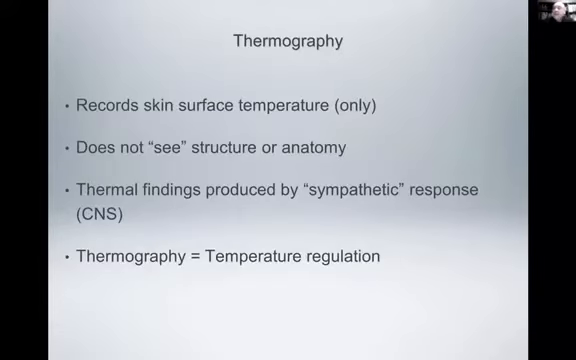Can I just interject? Yes, please. The corollary to that is that thermographic results are independent of breast density, which I think is an important point. Yes, it doesn't matter how large the breasts are, or how small, or how dense they are. The temperature is completely independent of that. That's one thing that doesn't matter, as opposed to the mammogram, where breasts that are not dense we can see much better, and breasts that are dense are a little harder to see.